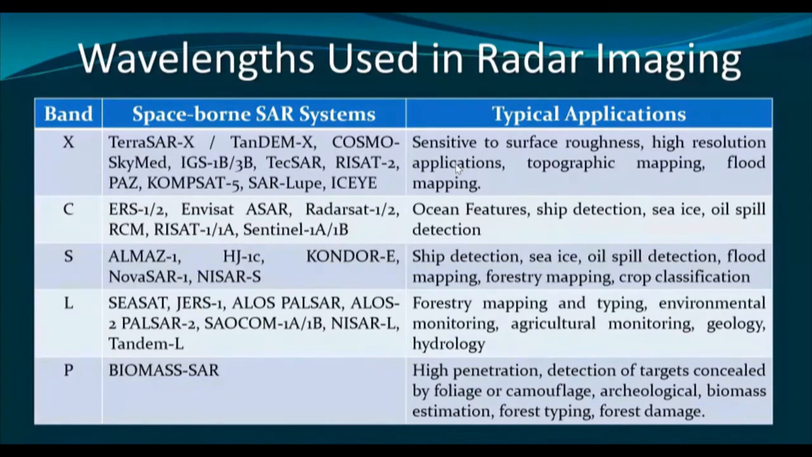Then comes the L band. L band is used for forestry mapping and typing, environmental monitoring, agricultural monitoring, geological applications, hydrological applications.